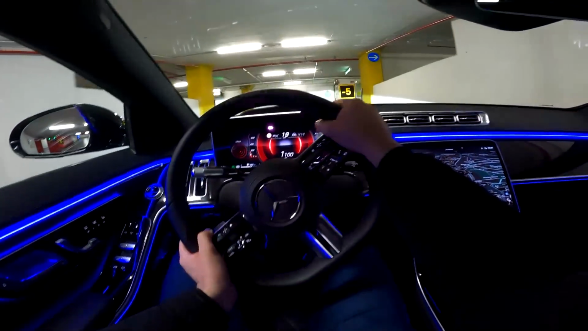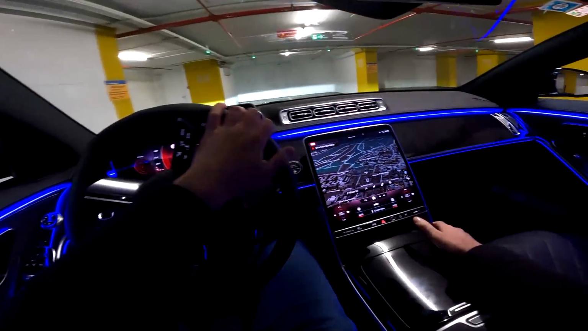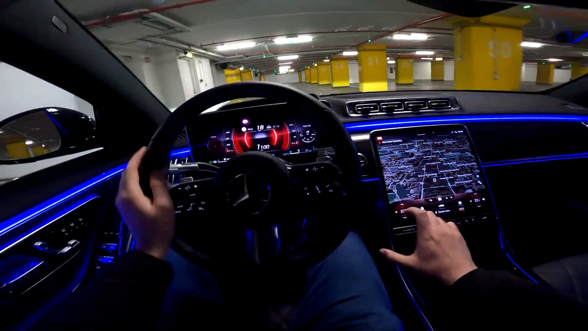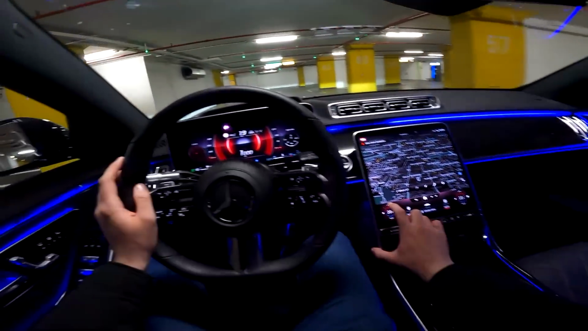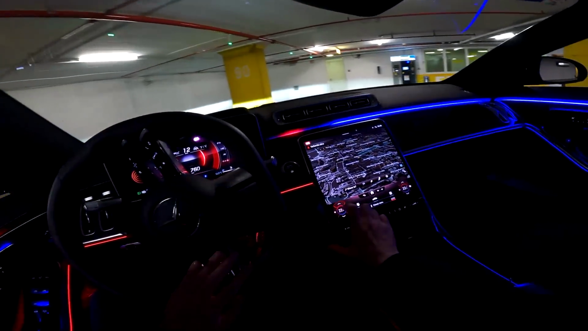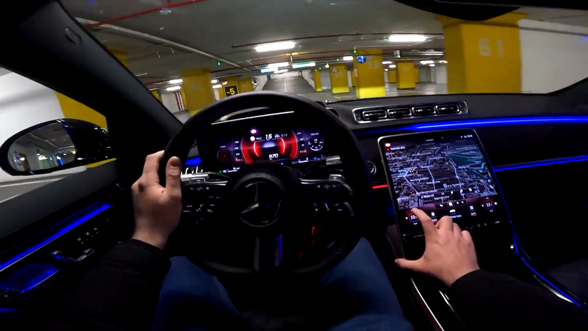In front of us you can see the 12.3-inch digital cockpit. Here in the middle is the 12.8-inch screen, and you also have the AC controls on this screen. Let me demonstrate that. You want lower temperature, you press this. These are here all the time. If you want higher temperature, you press it up, and you see this. And when you go up and down, then you have a disco.